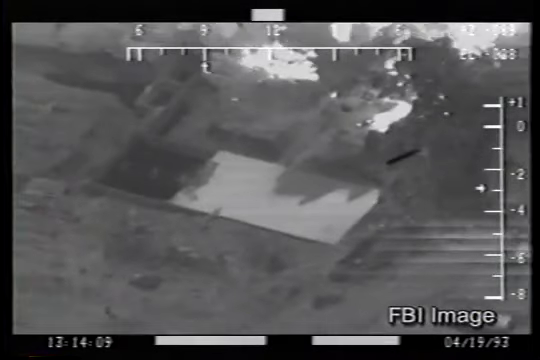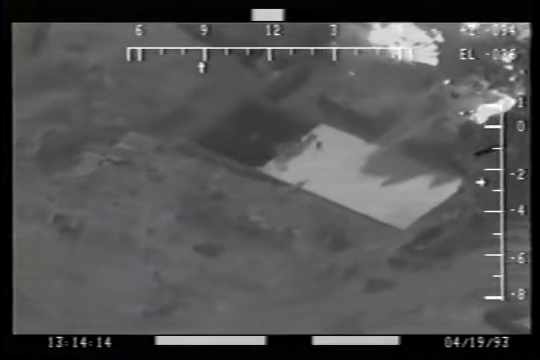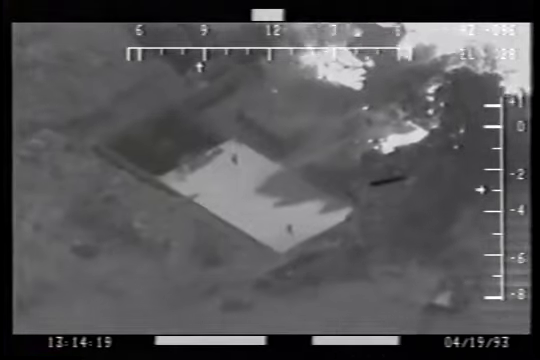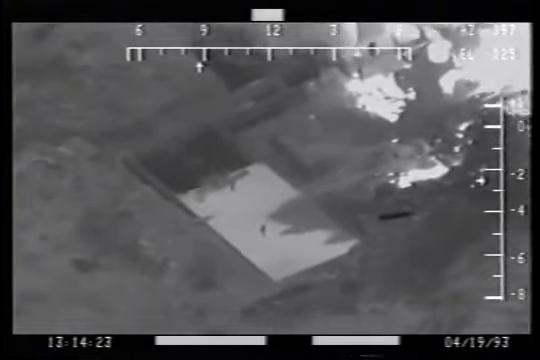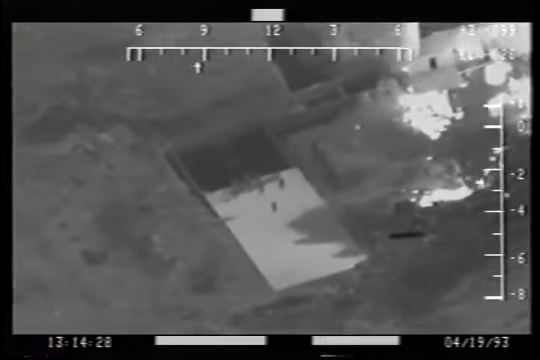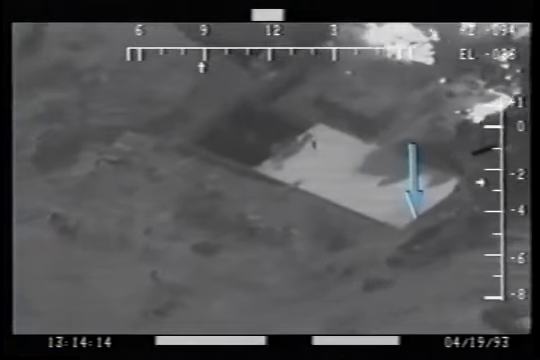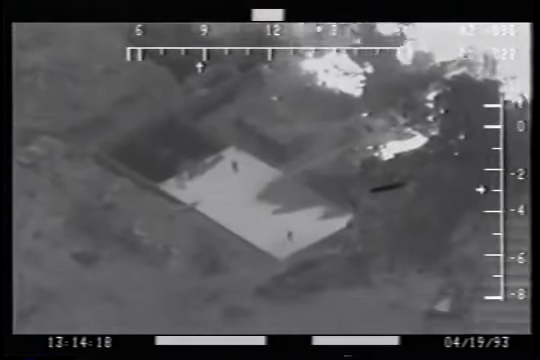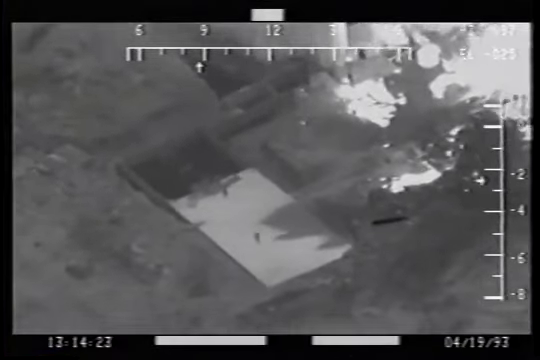In this FBI FLIR video, shot from an airplane at 4,200 feet above Mount Carmel on April 19th, agents can be observed appearing suddenly and unexpectedly from dark and thermally mottled backgrounds. They appear in vivid contrast when walking on the sun-heated storm shelter roof of the Davidian compound. These arrows locate the points at which agents suddenly appear. This FLIR footage illustrates how completely a mottled thermal background and chemically treated BDUs could conceal agents in the rubble of Mount Carmel.